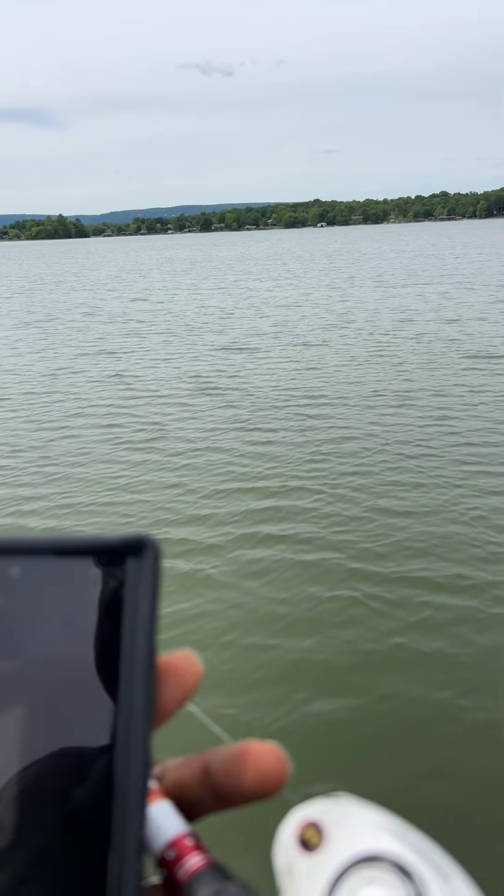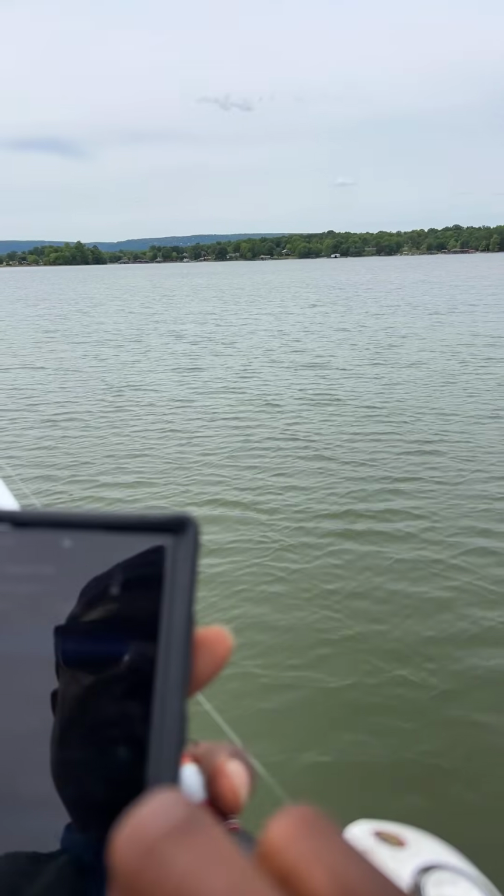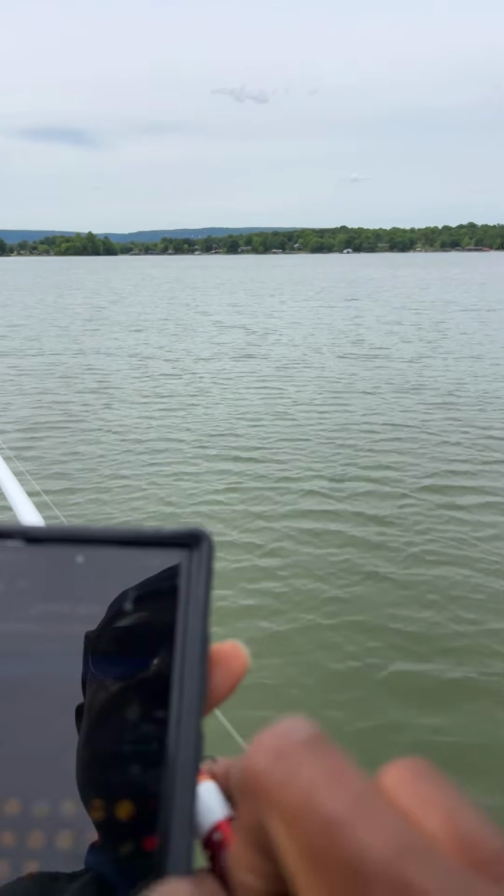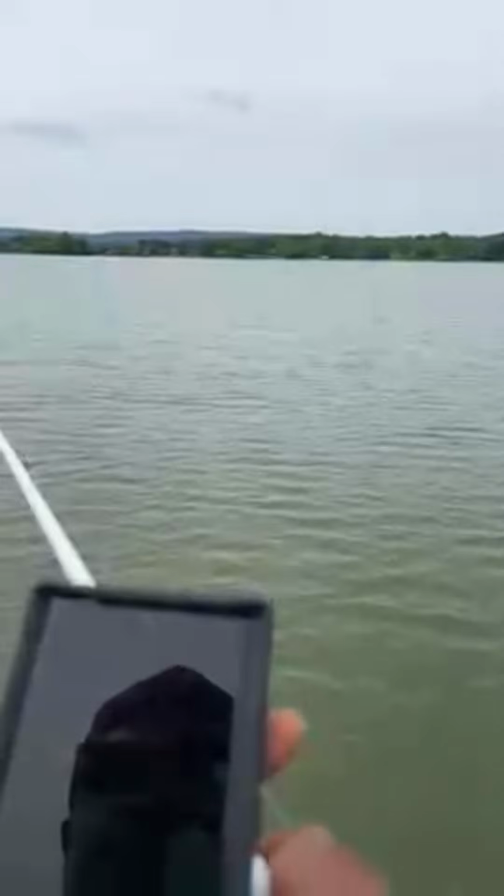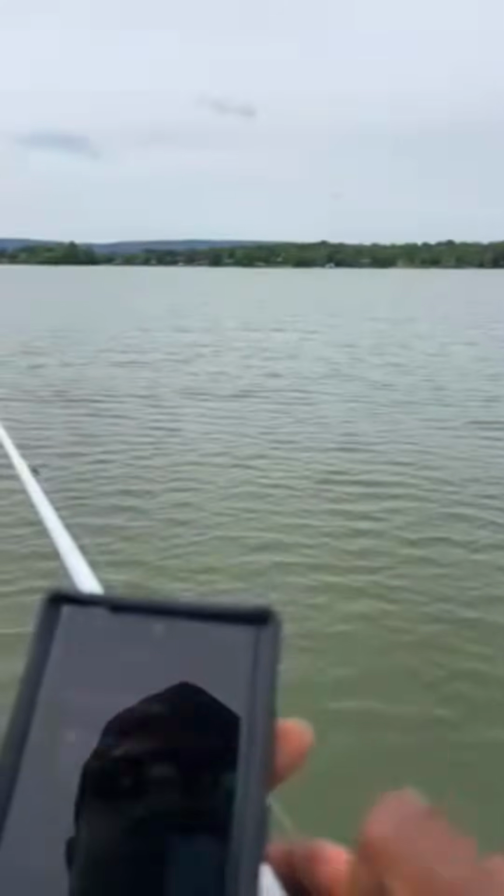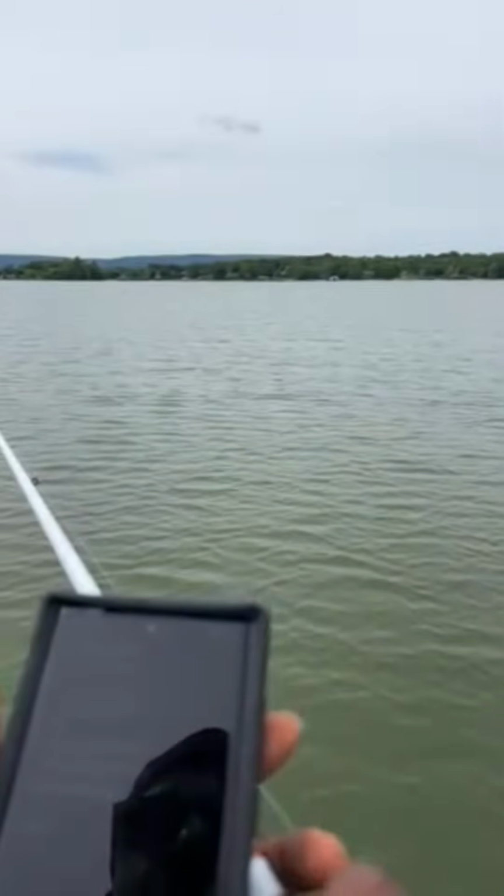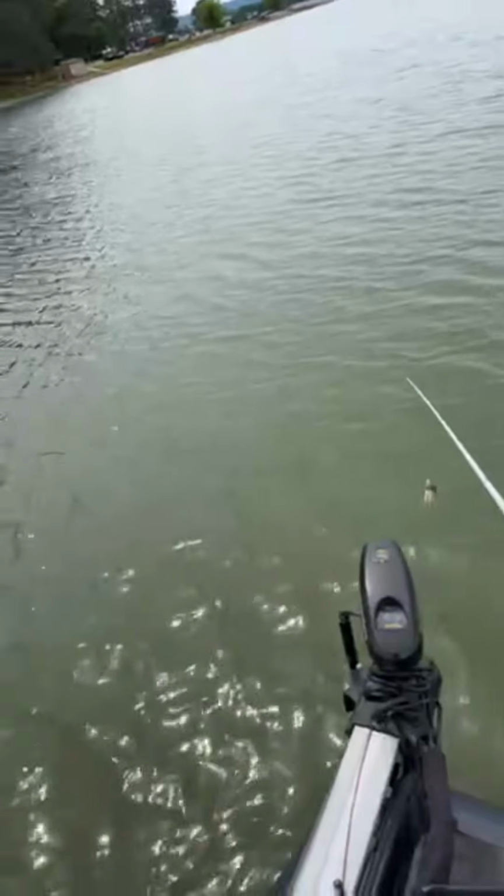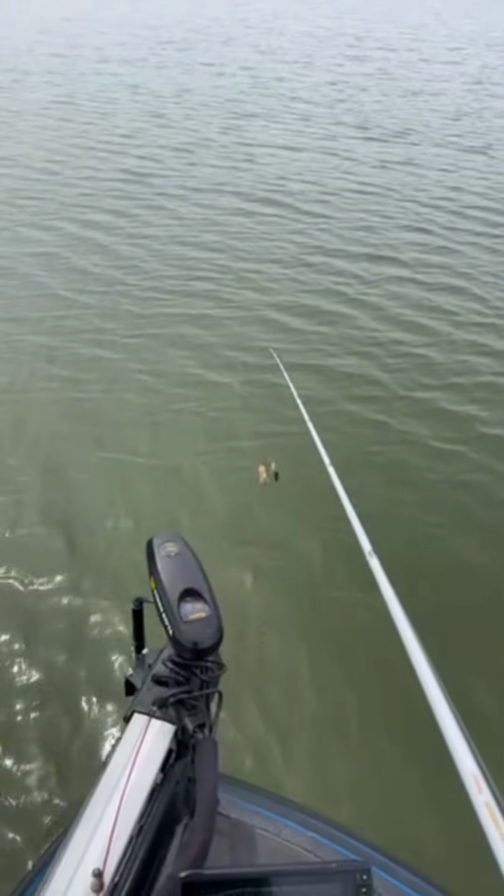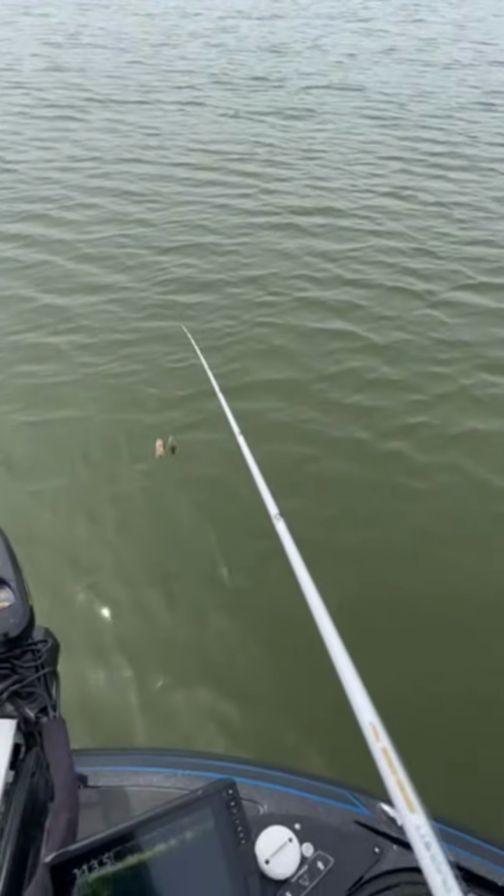Chicken Hawk just sent a picture of another little fish he caught. Mickey said Wheeler might pull up on y'all.